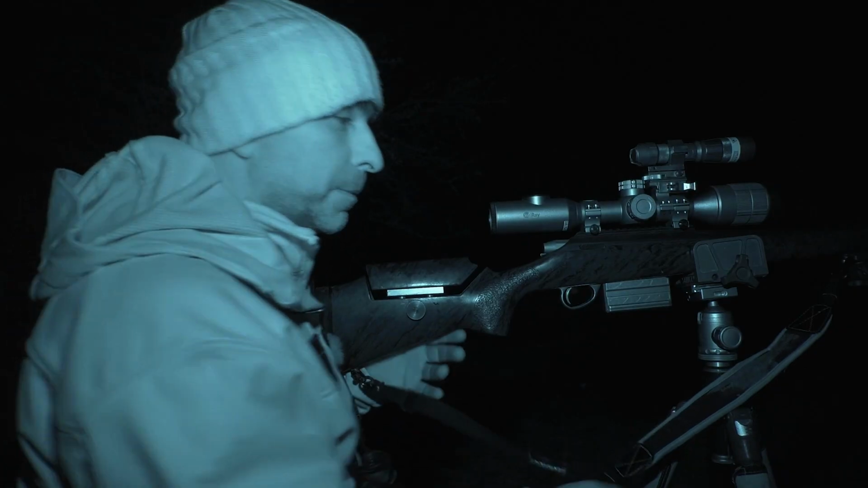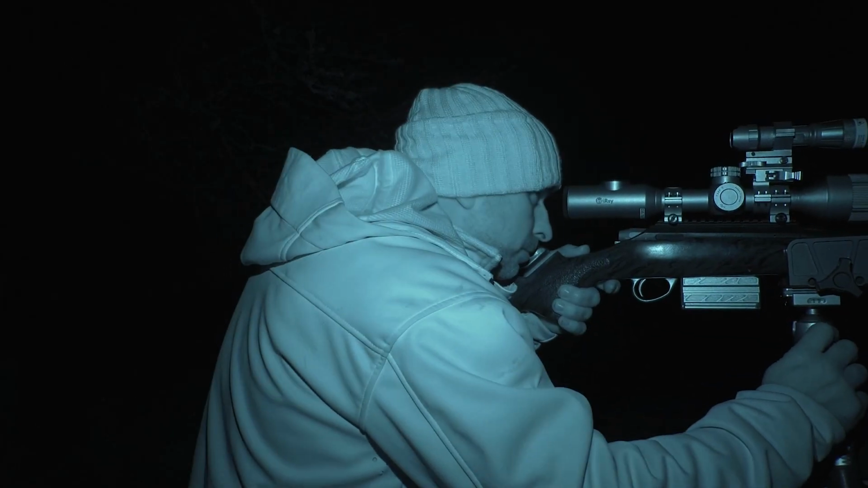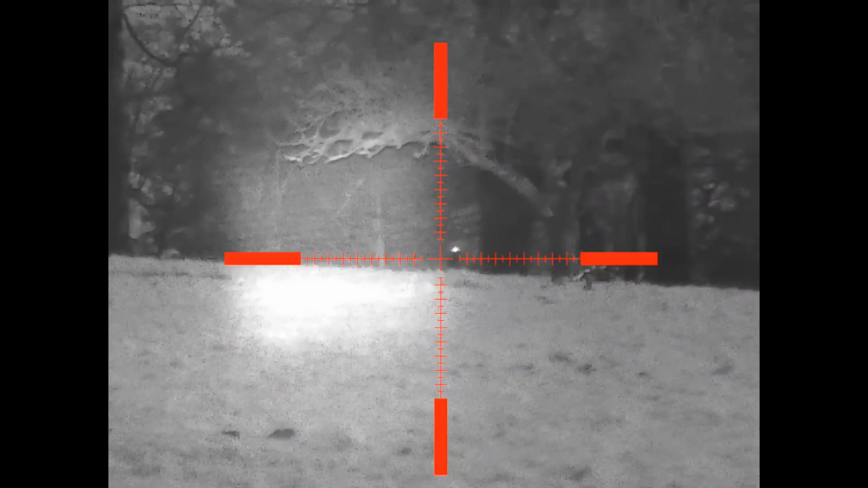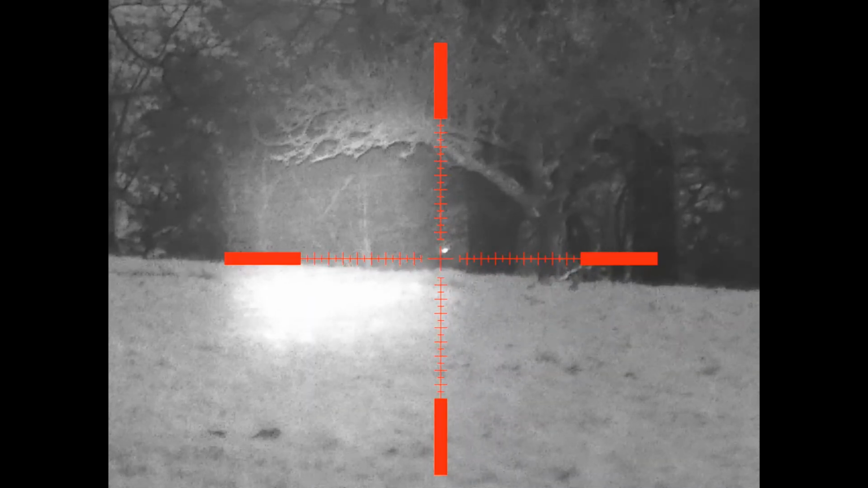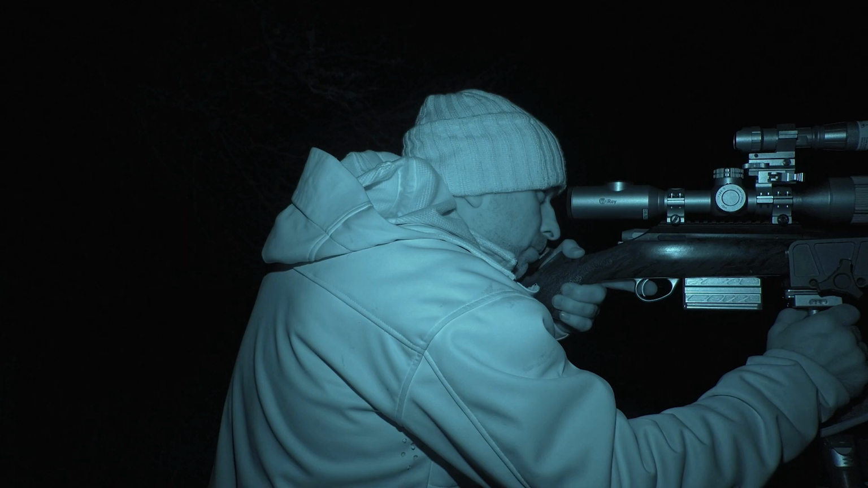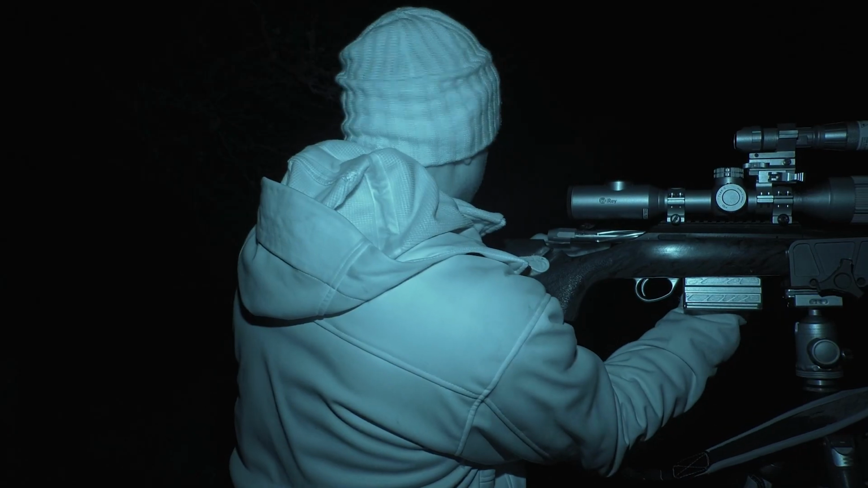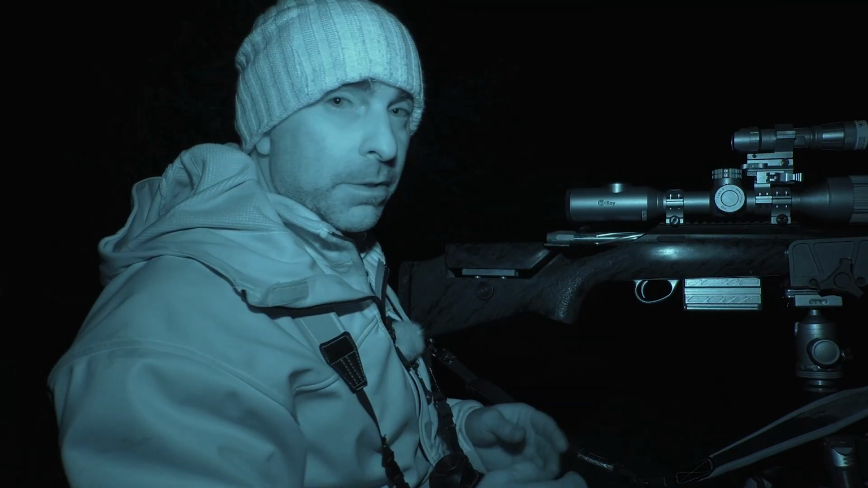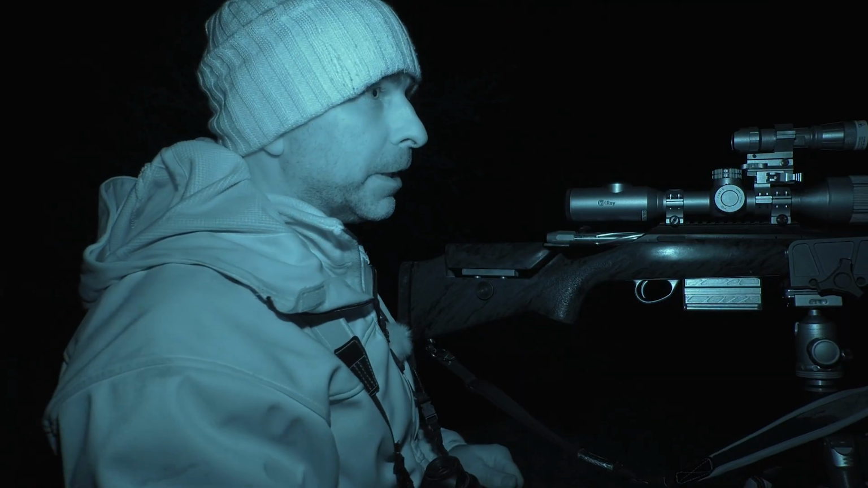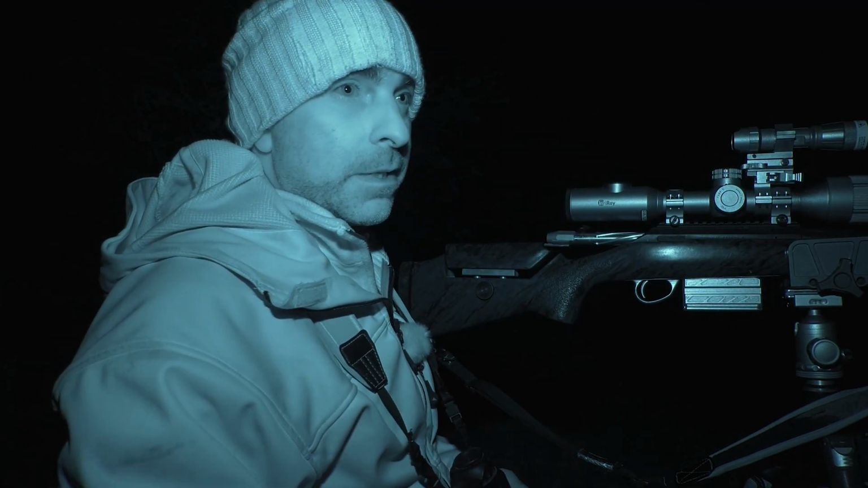Here we go, something down the bottom there. That was a good start. I bet you're all seeing that fox there because the IR was kind of bouncing back off of the low branches here, but yeah, I managed to get a shot. How it looks on film, I don't know, but he's down anyway. So that's the first one down for the evening.